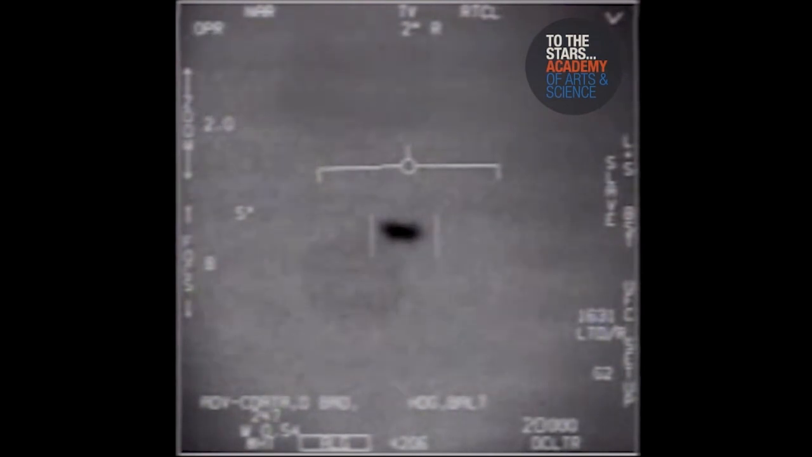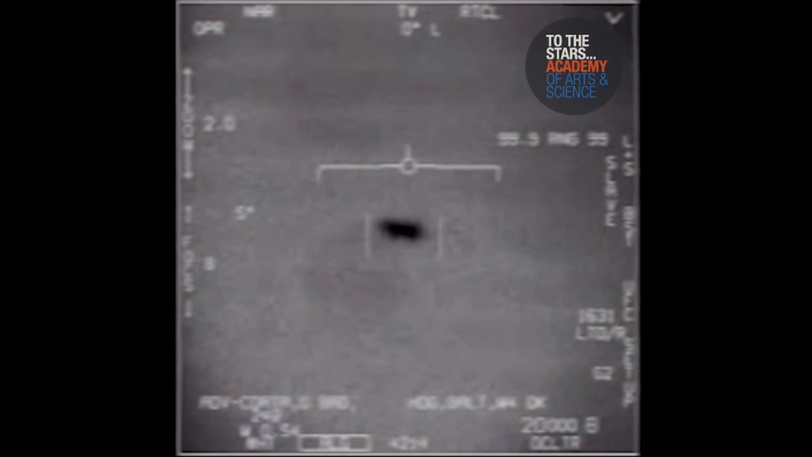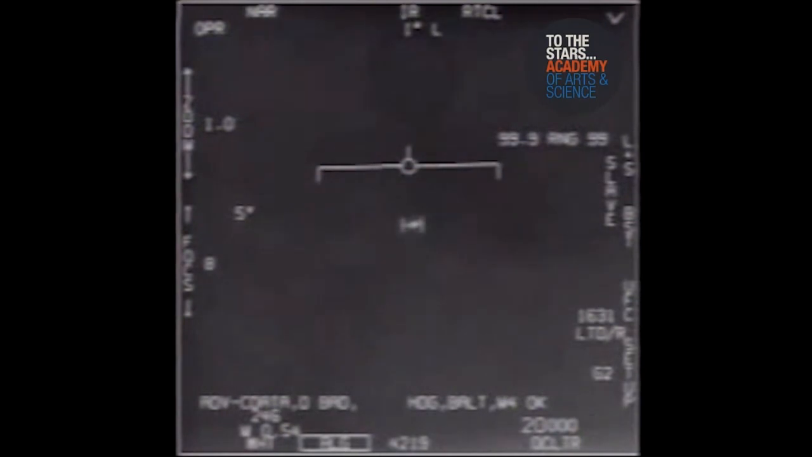So before it was in IR mode, and now it is in TV mode, and zooms in on the object again. The object, as we can see, appears dark against the bright daytime sky and is clearly oblong in shape, or as the pilot also described it, like a tic-tac, which he also said was smooth without any wings or visible propellers. Now the WSO changes the image back to the IR mode and then resets the zoom to 1.0.